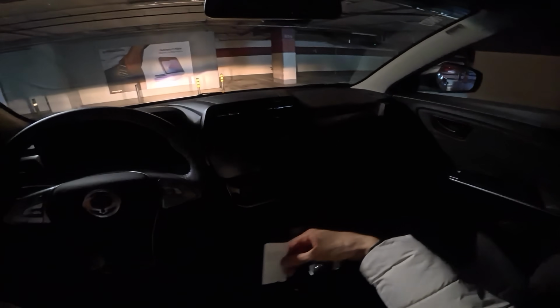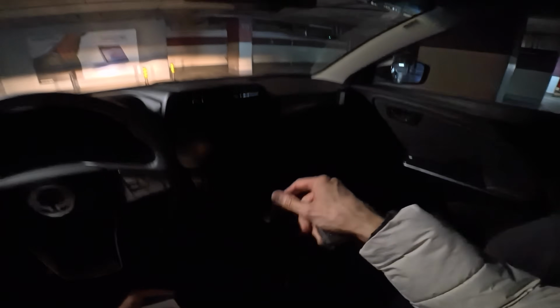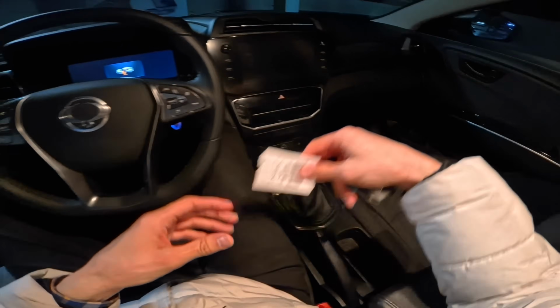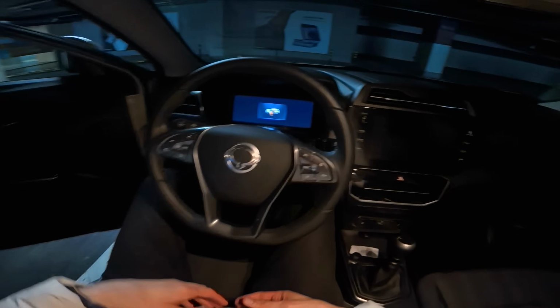Don't forget your valuables. Don't forget to pull the handbrake. So let me just see here something. I think someone... Oh no, okay. Disable the lights, but they're on when you open the door. That's that.